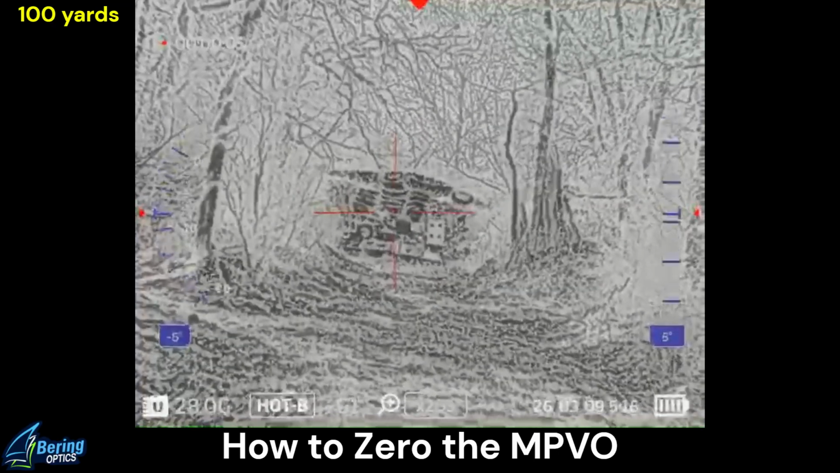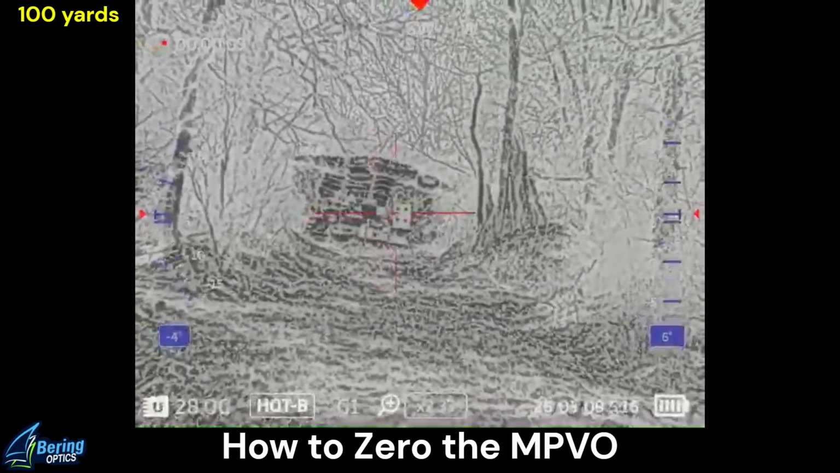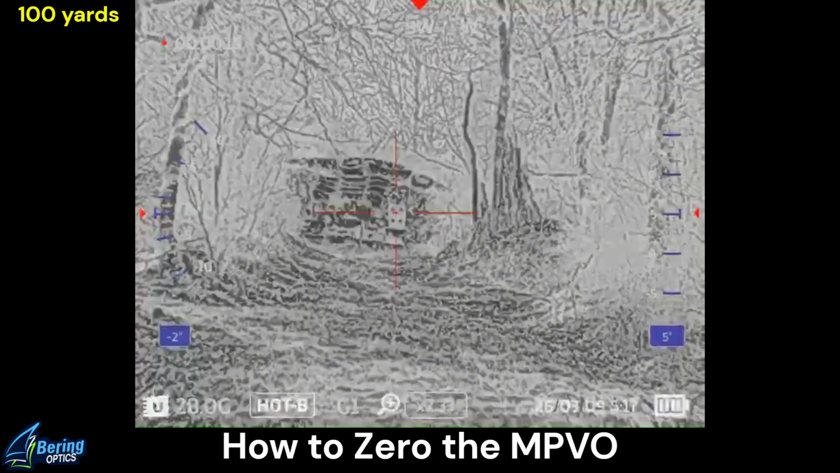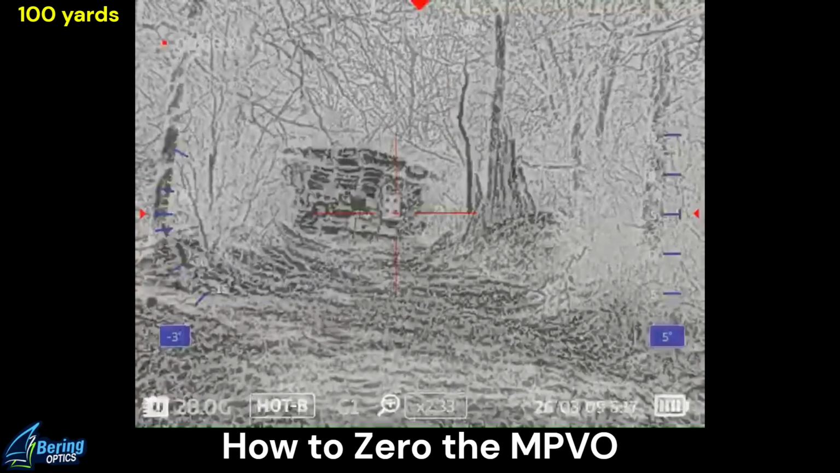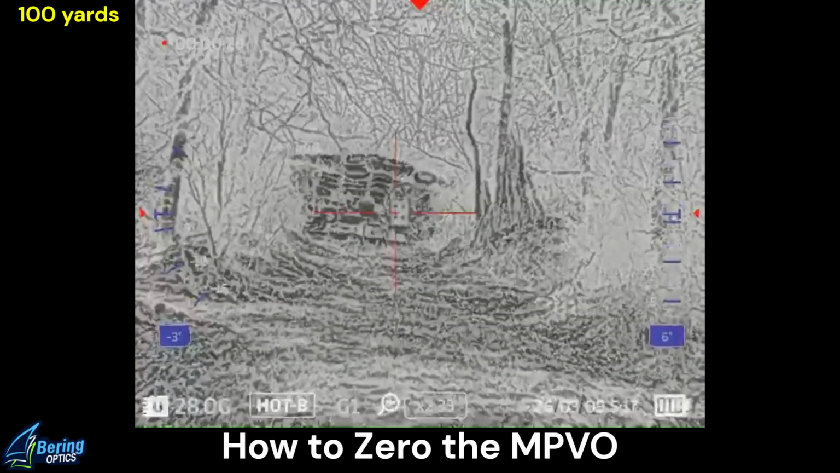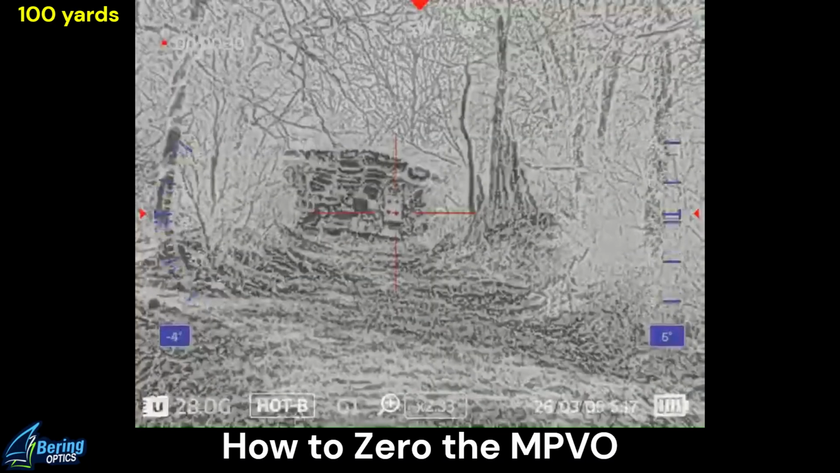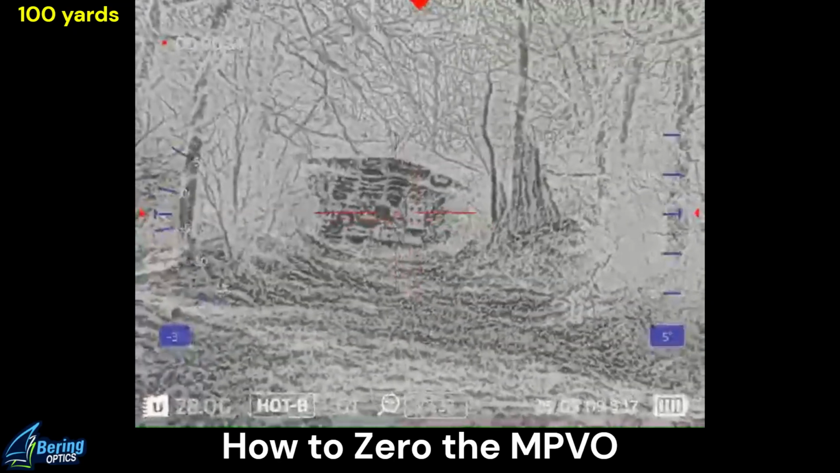Alright, we are looking at 100 yards. I have 4 hot spots on the target in anticipation of doing a zoom test, but before that I need to go ahead and verify my 100-yard zero. So I will do that on the lower right hotspot. This scope does have picture-in-picture. Let's go ahead and activate that.